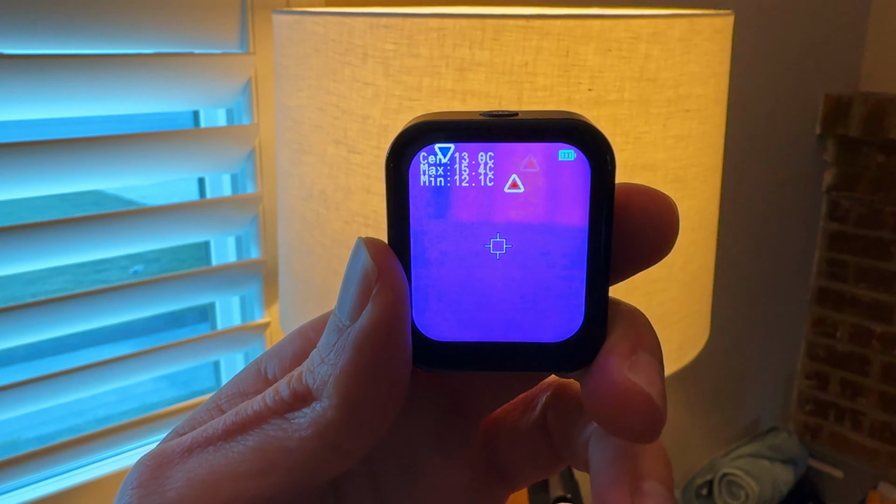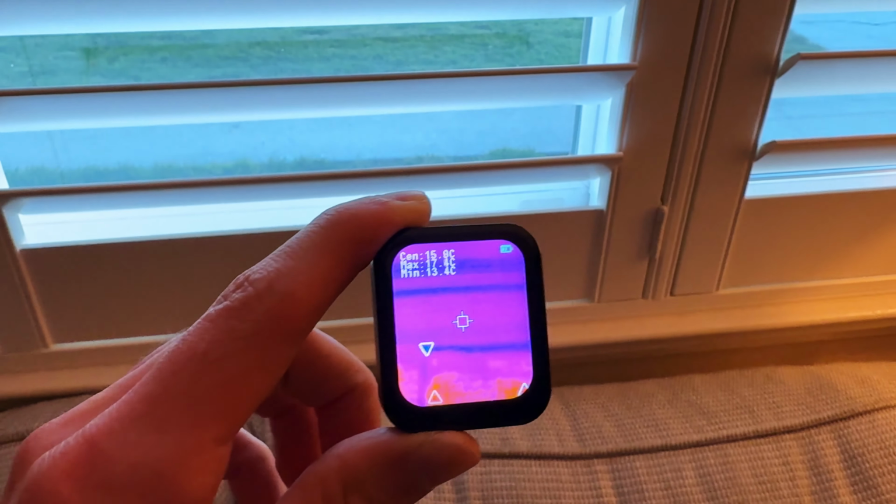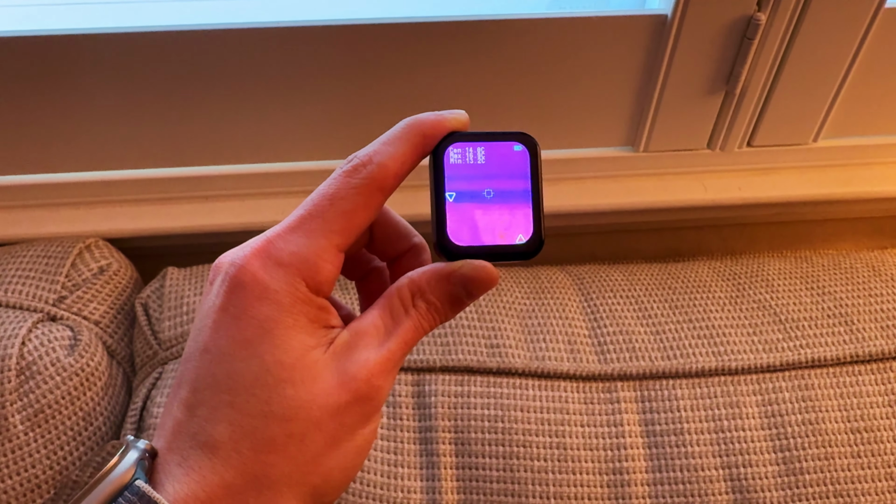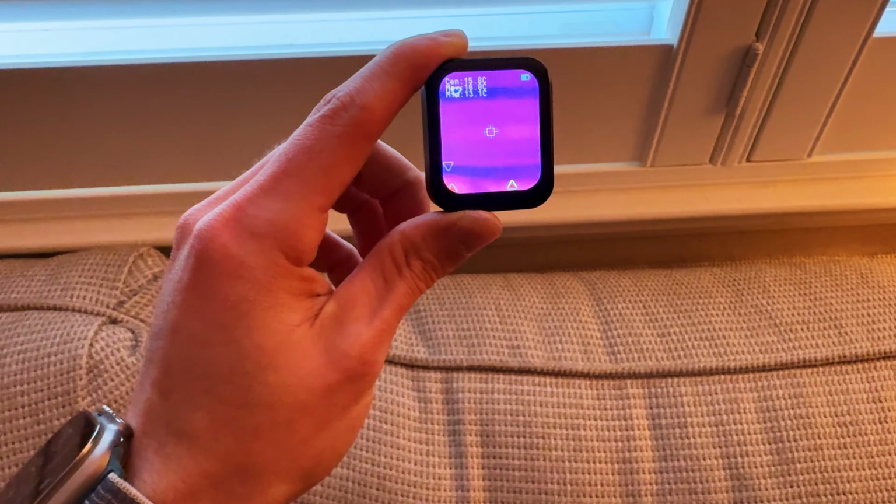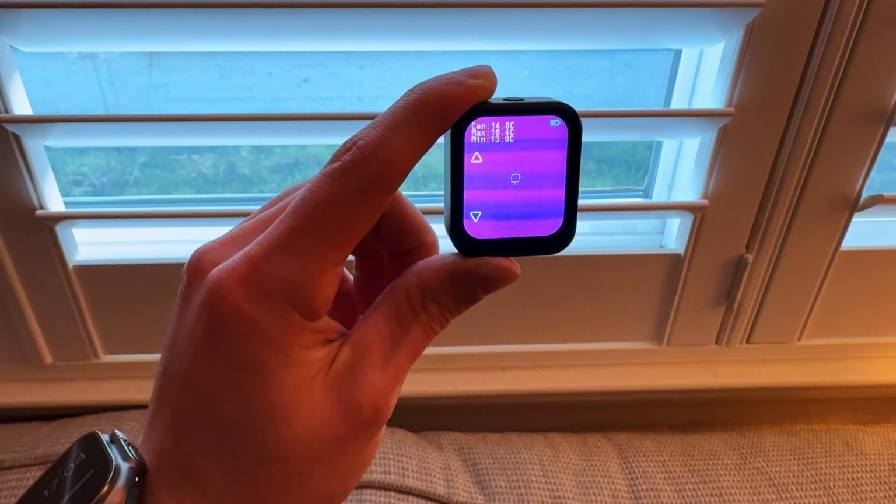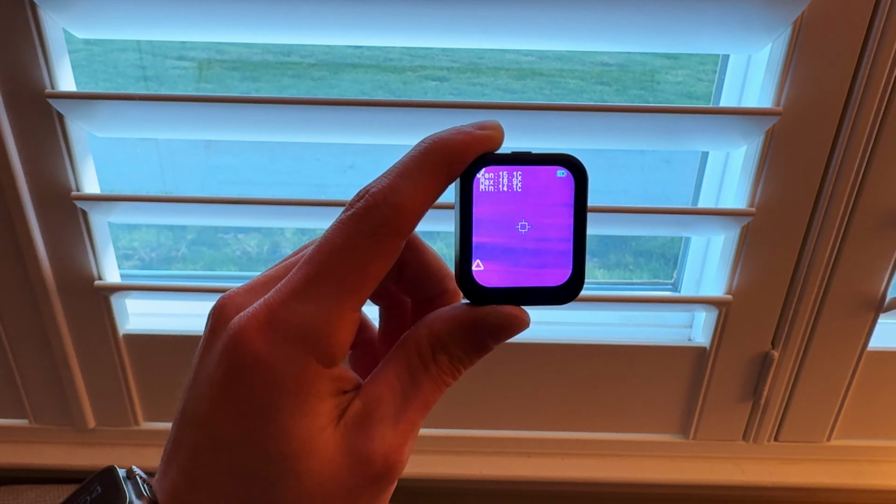Here we can see, here's the light. So you can inspect your windows. Right now we have our window sill. Let's go ahead and point this at the bottom right here, and then slowly move up. We can see that when it hits the window, it's blue, so it's cooler. So we can see where the heat is.